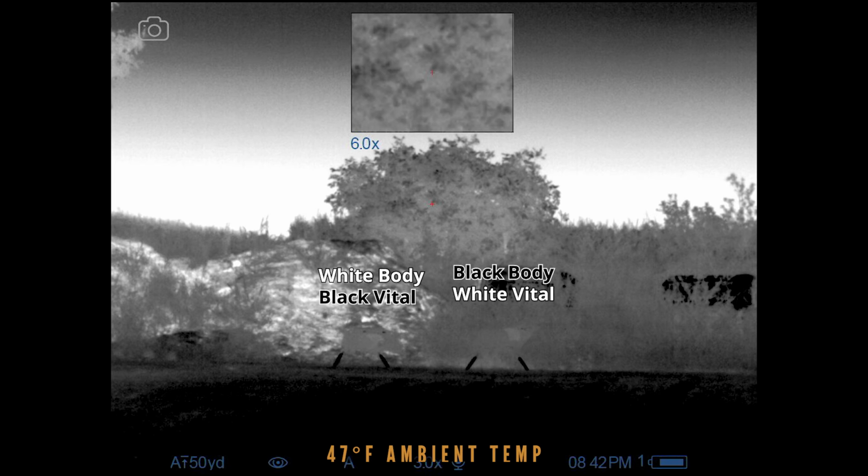Now at 8:42 p.m., the coyote is almost the perfect temperature to match the grass behind it. You can't even see the body. It almost looks like you can just see the vital floating there in midair a little bit at this point. The hog is now standing out a little bit better against the warm soil behind it, but still not all that great.